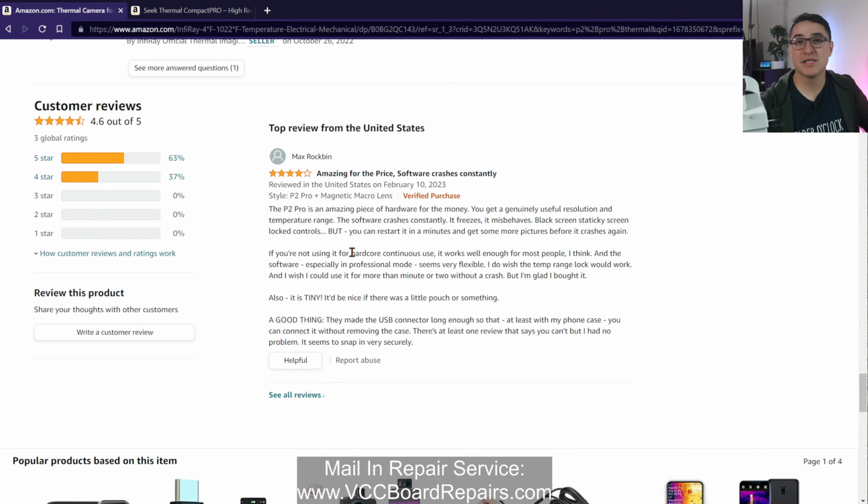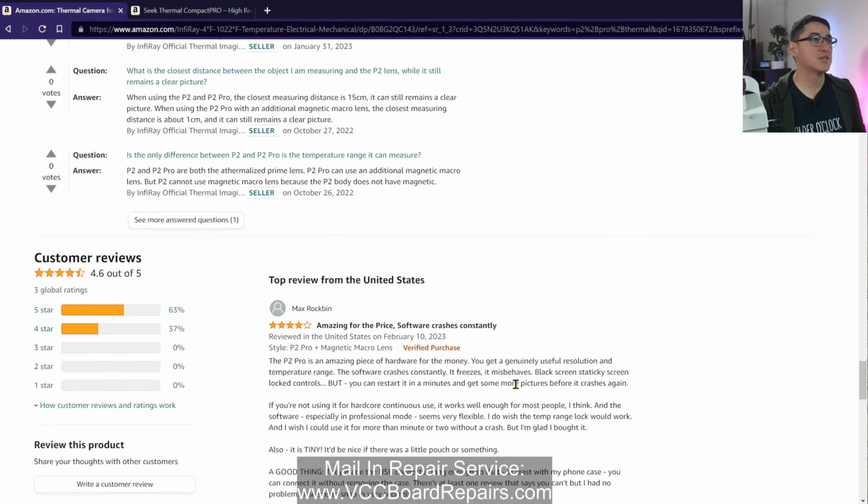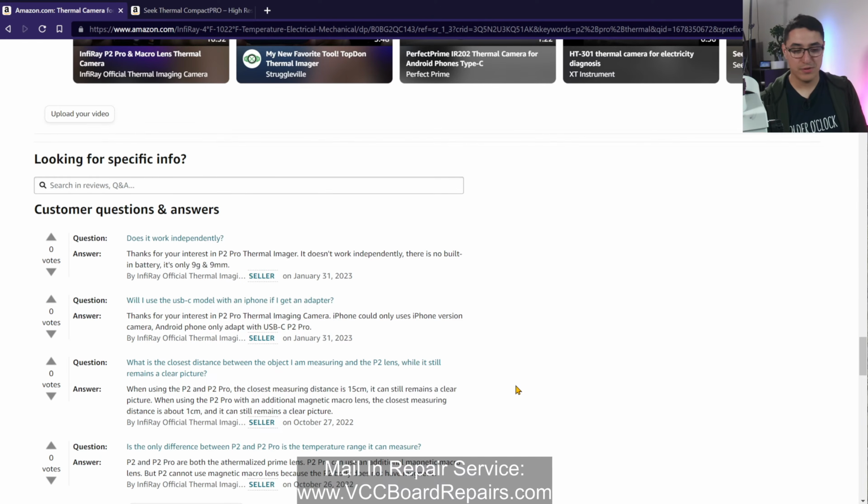So that is something to also consider: you are paying less, but also, does the app work? Is the image clear? Does it actually focus on the short that you're trying to find? So let's see how that compares to real life, and let's go ahead and unbox this.